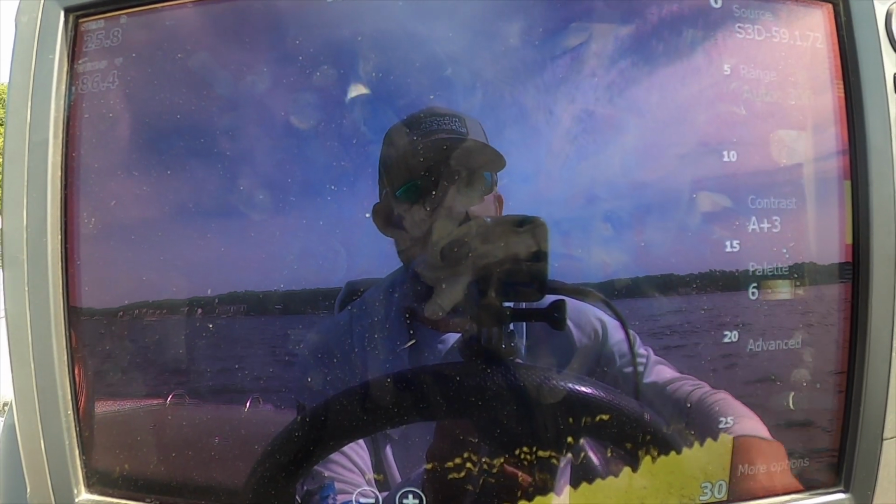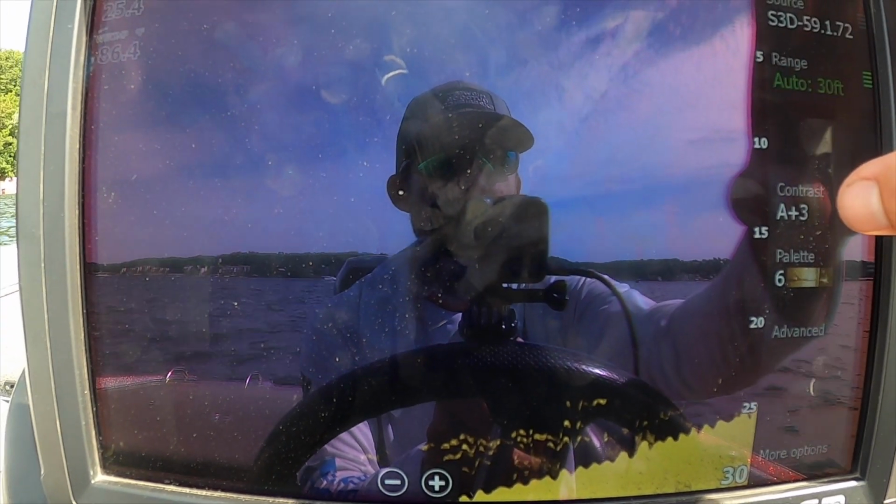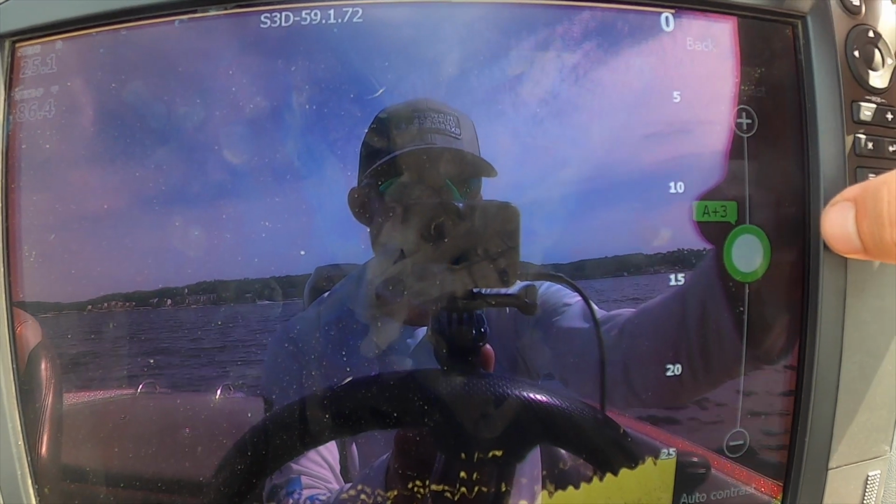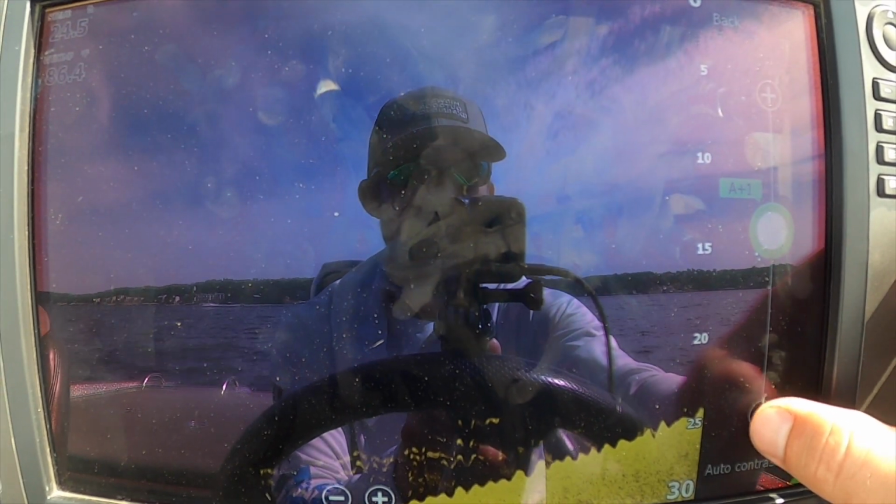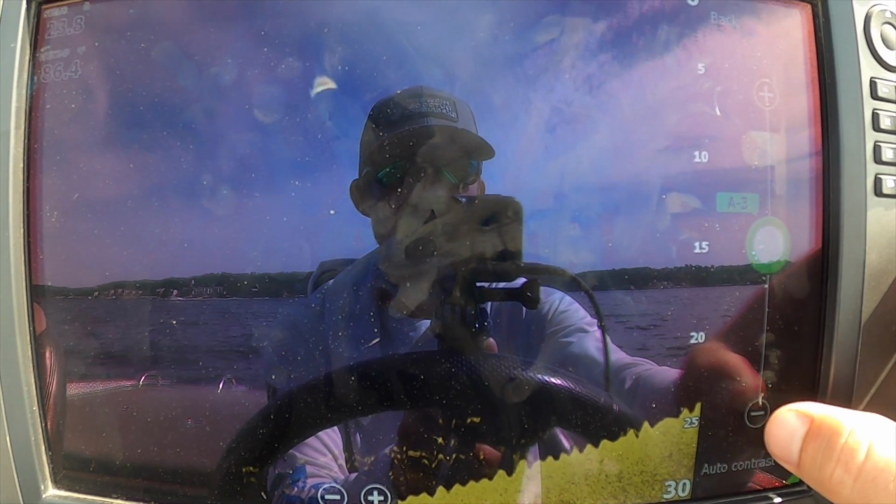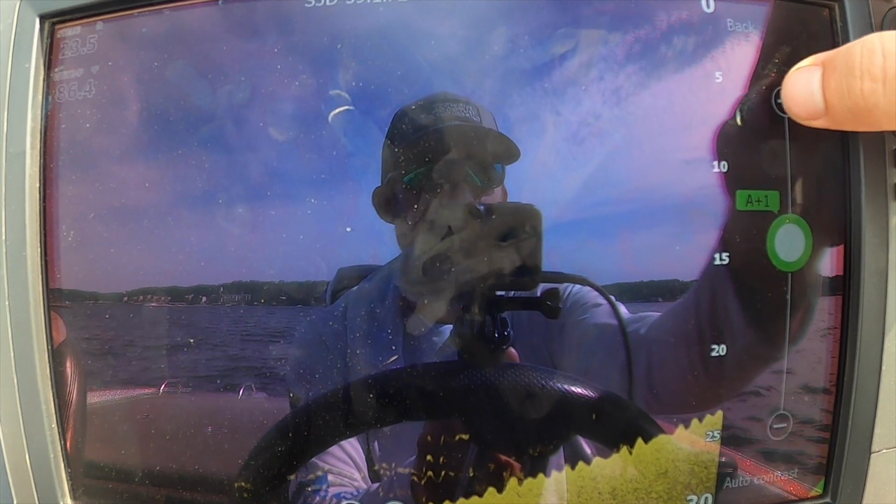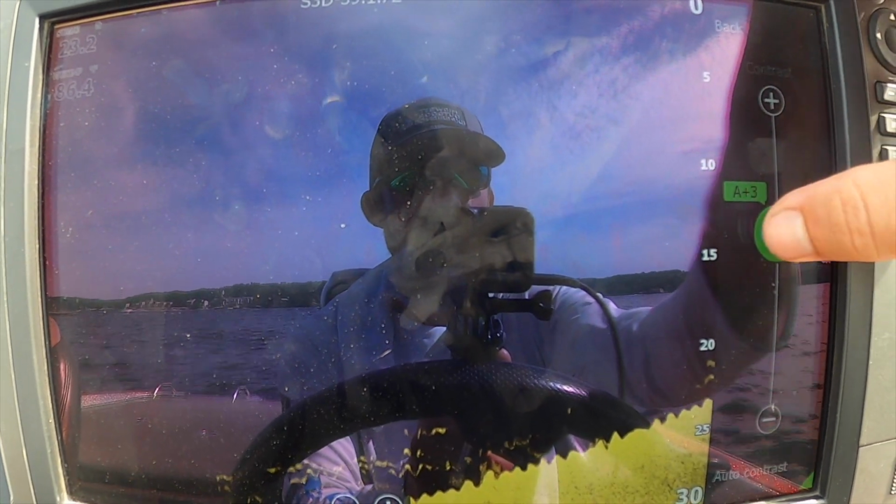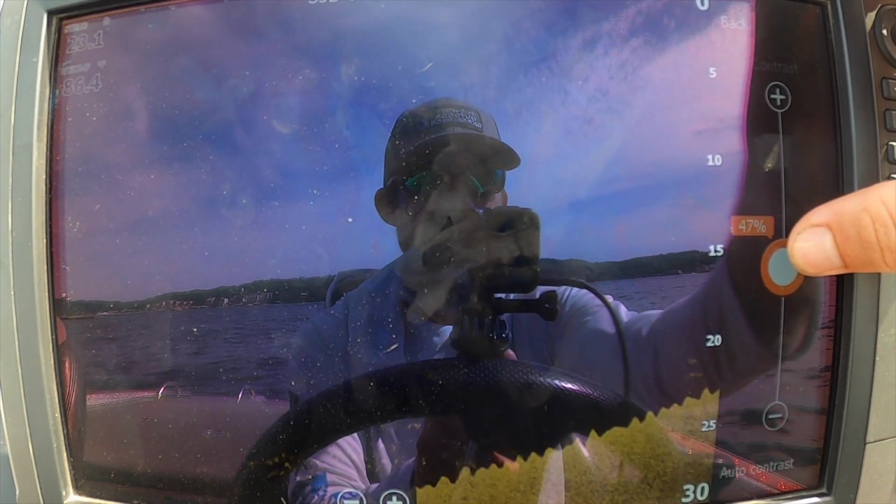Now some brands are gonna have contrast and sensitivity, so you're gonna have to adjust both to get your picture right. But on Lowrance, you have the option: auto, plus, or minus. That's keeping it on auto, and it's gonna add a little bit or subtract a little bit to the sensitivity, basically. So I normally run on like auto +2 or +3, or just turn it off auto, and you can adjust it on the fly to whatever you want.